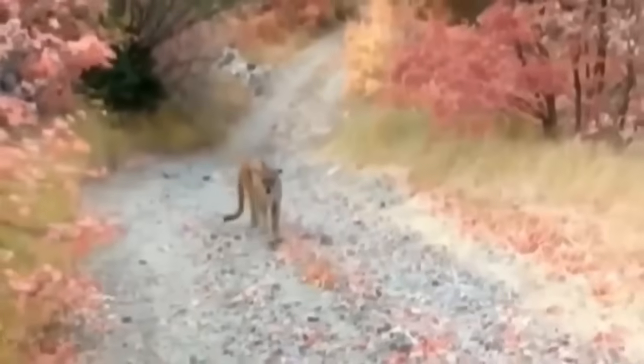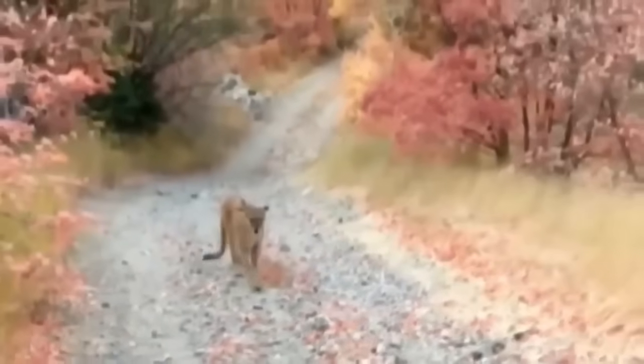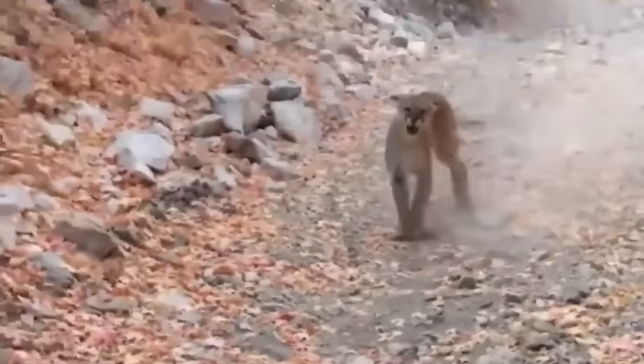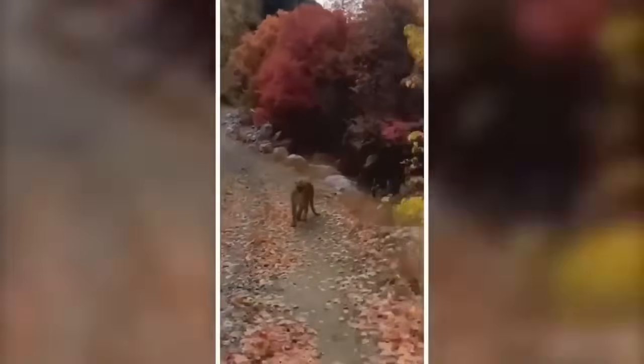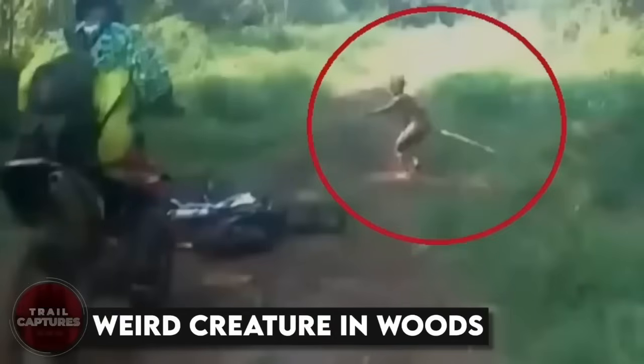This guy is staring down a big, wild apex predator. But you know what's even crazier? He manages to narrowly escape like a boss. This dude had a seriously close call. No, your face, dude. But he lives to tell the tale, and we're all glad he made it out in one piece.